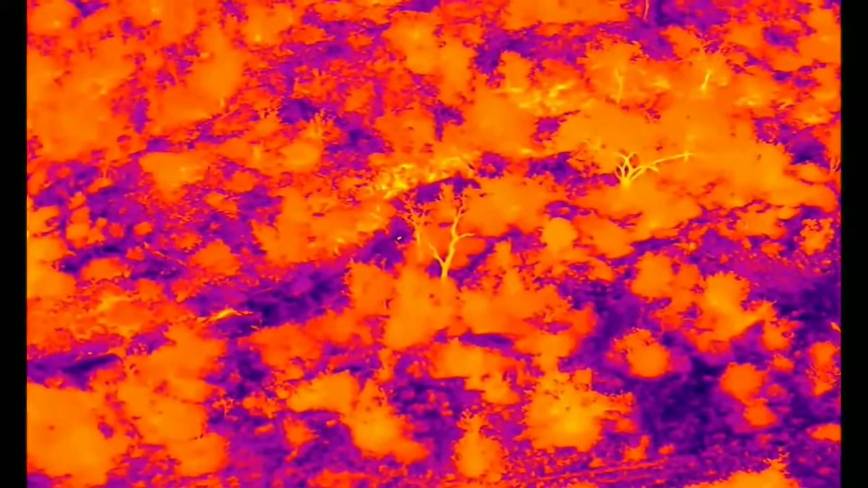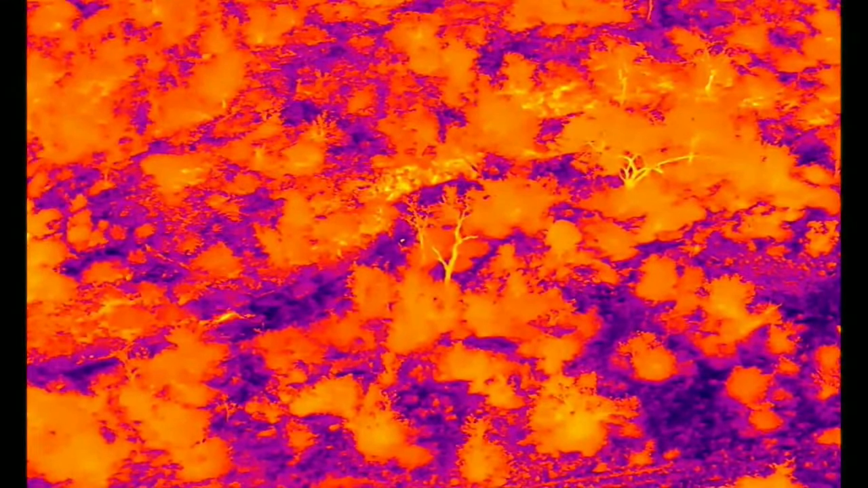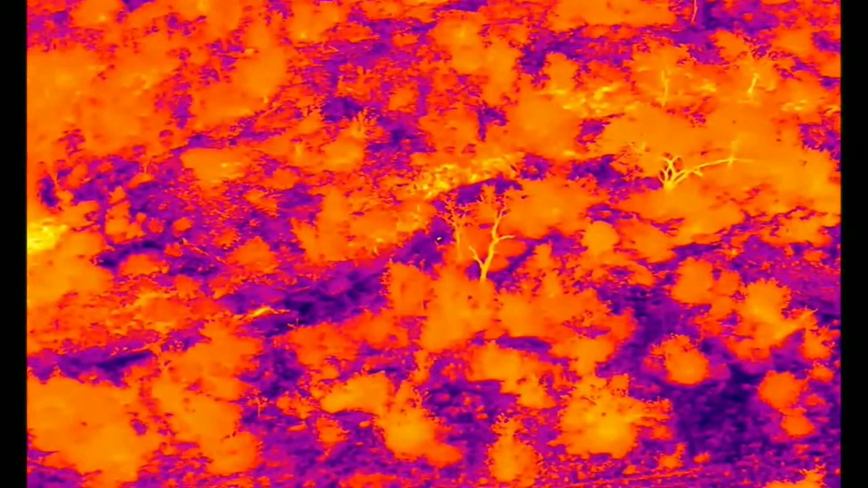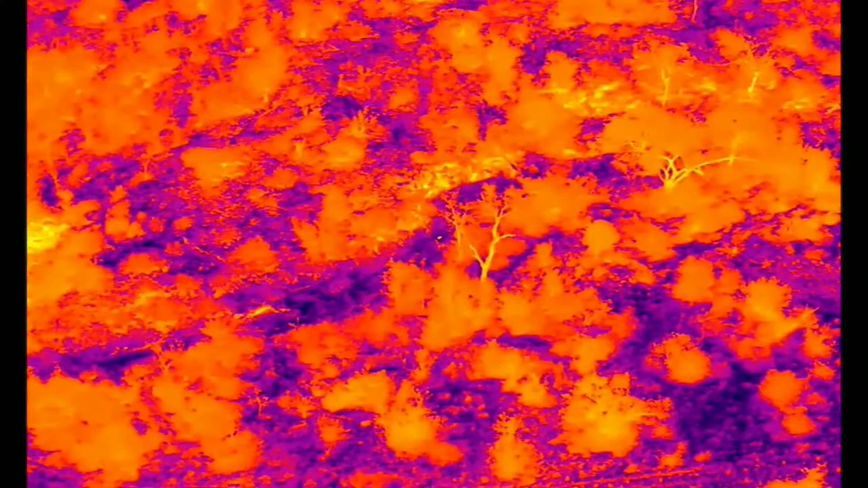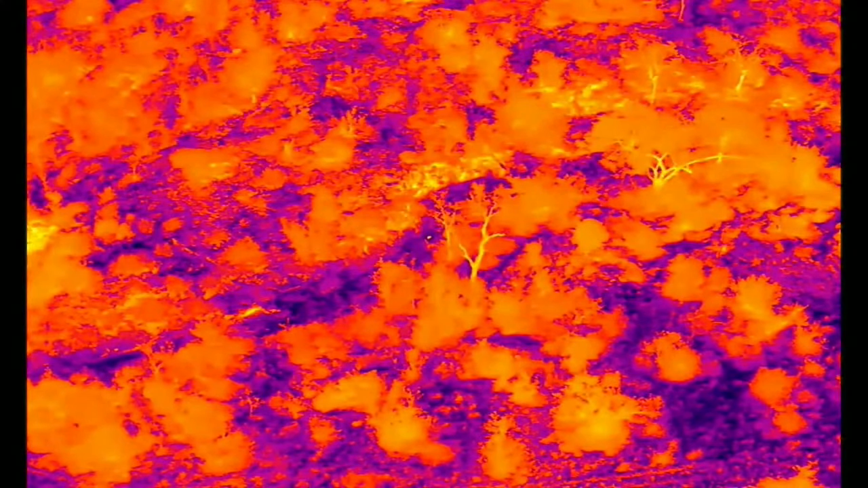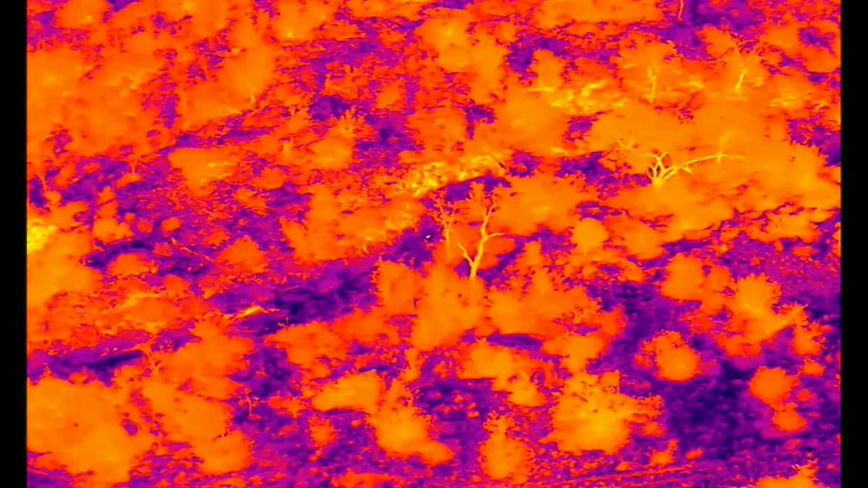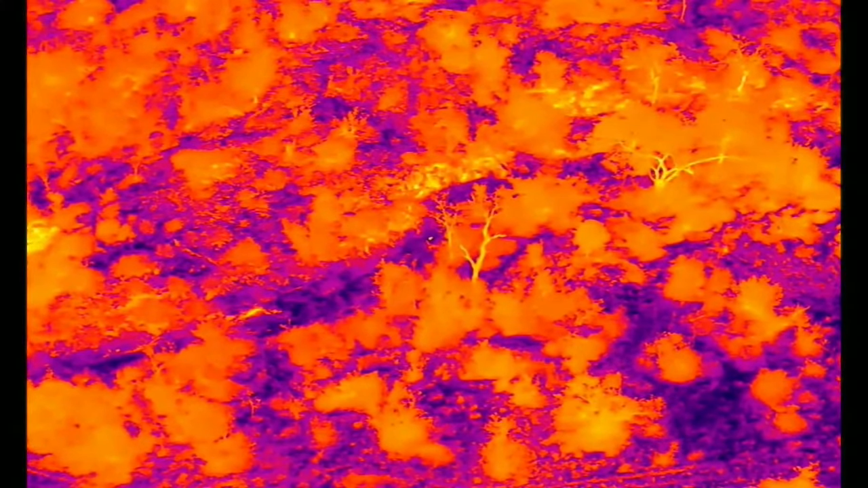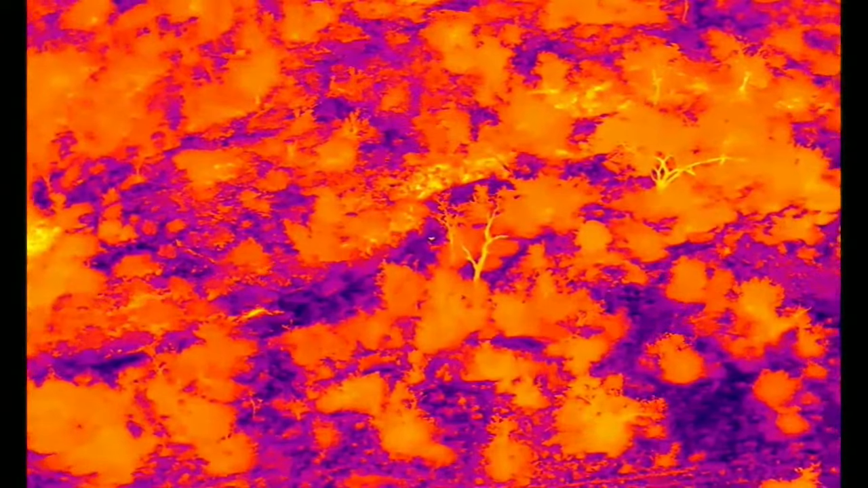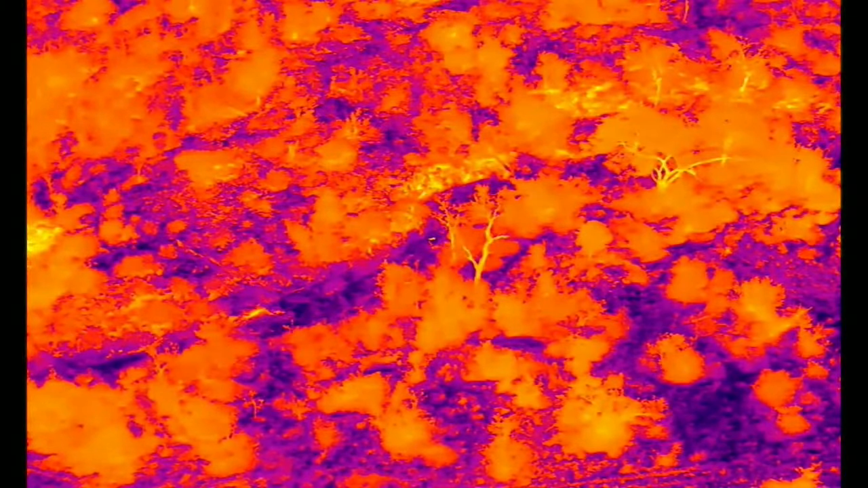Almost. There we go. There's a well-defined spot. Ooh. It's difficult to tell what that is. Well, it's Search and ID, so if we can't tell what it is, let's send David in. David, can you make your way towards the drone? We have a hotspot.